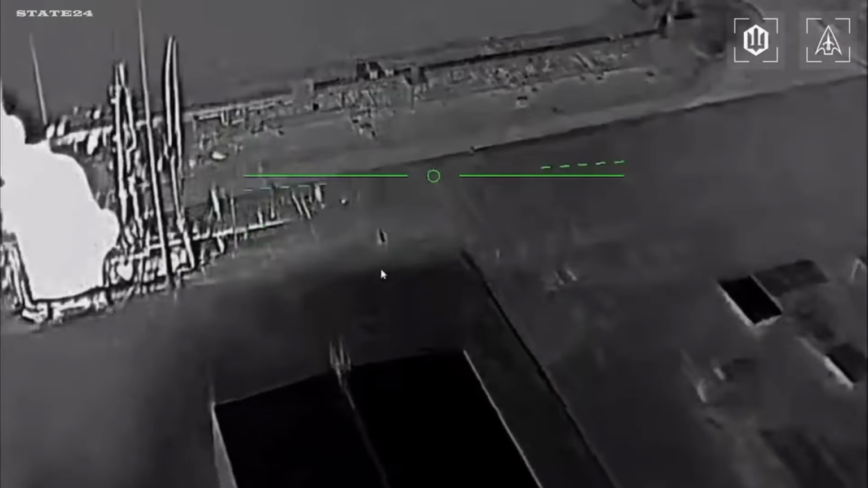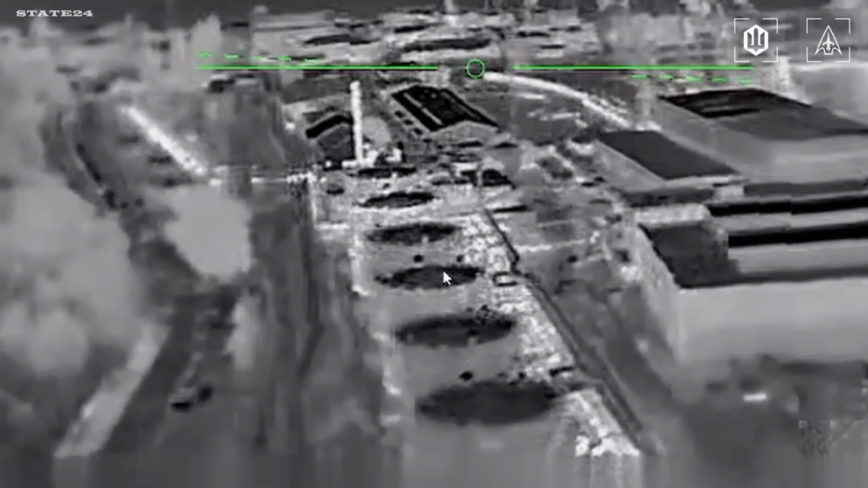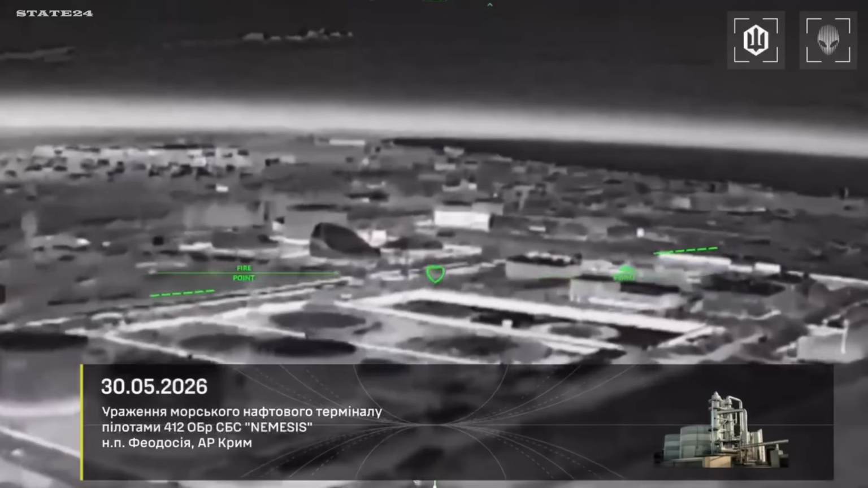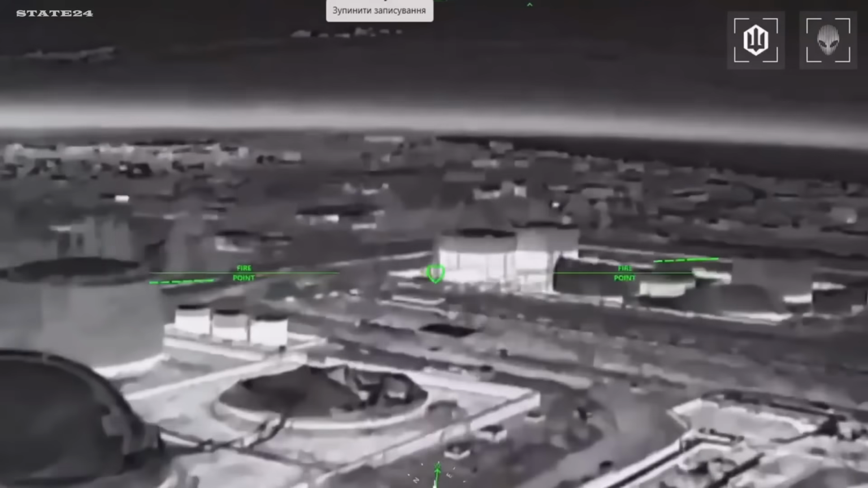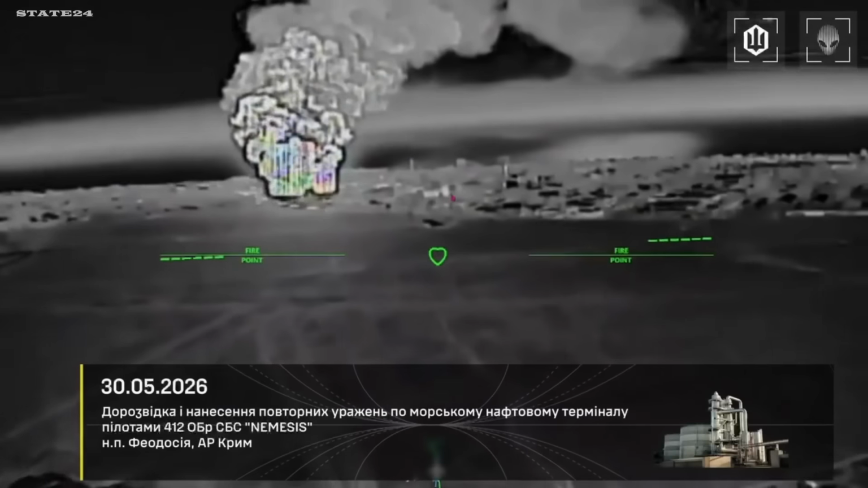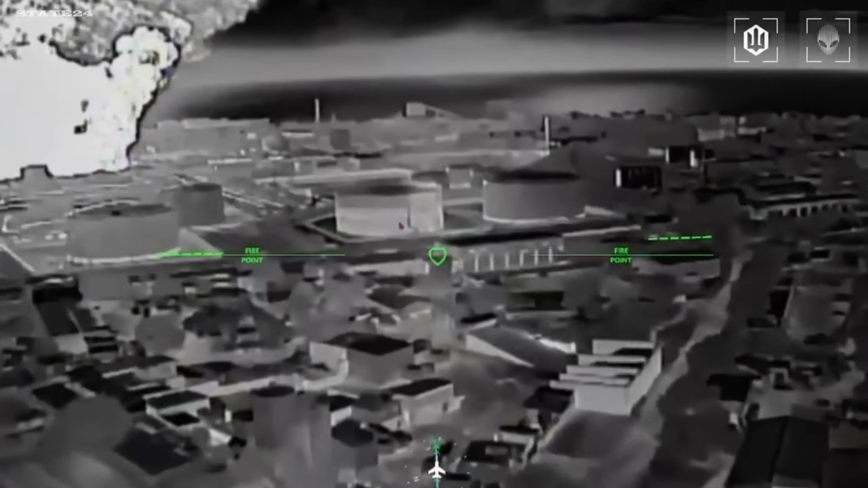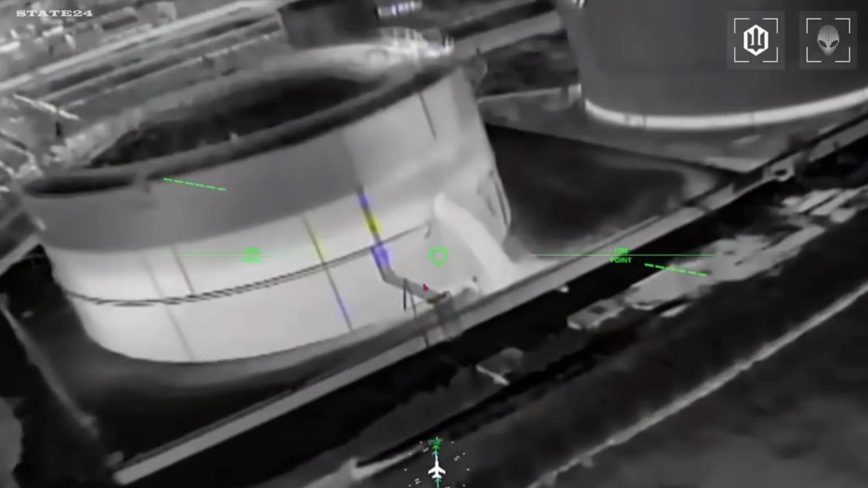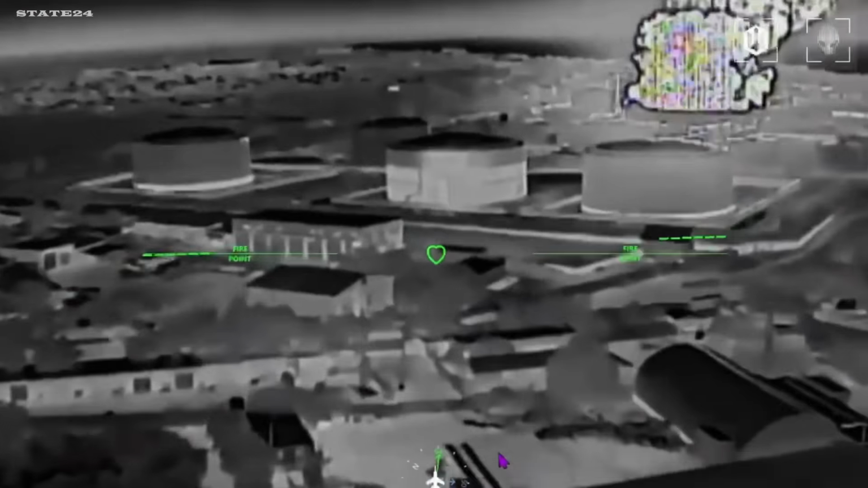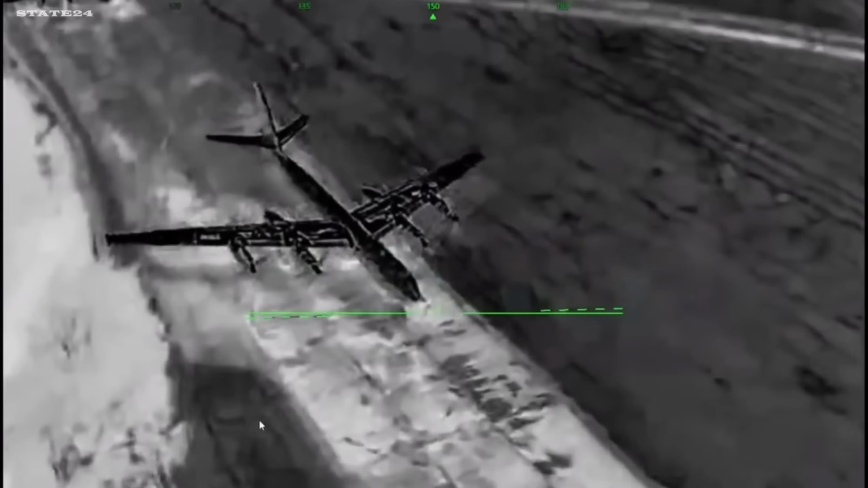Shadow Fleet tankers are how Russia moves oil while avoiding Western sanctions. Taganrog feeds fuel to Russian military operations in the south. Feodosia is a critical supply node for forces across Crimea. 3 strikes, 3 locations. All part of 23 military targets hit in a single night by Ukraine's unmanned systems forces. All these attacks raise a single question. Is the Russian air defense system now completely ineffective?